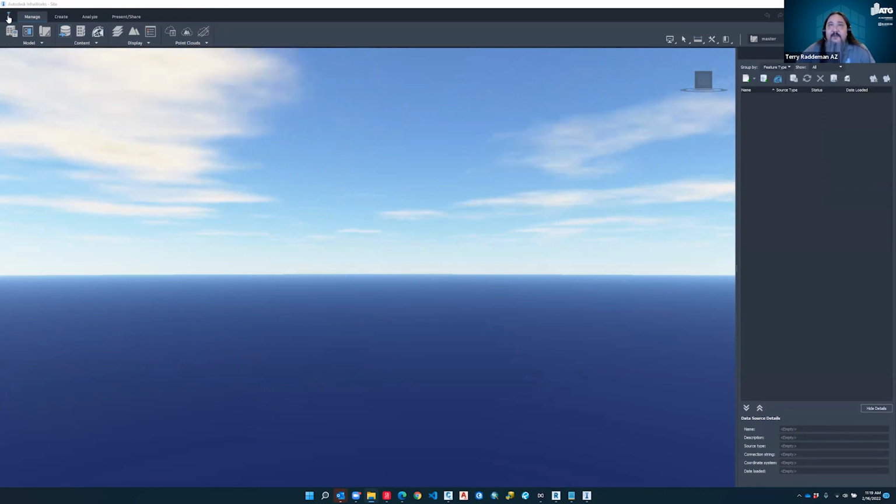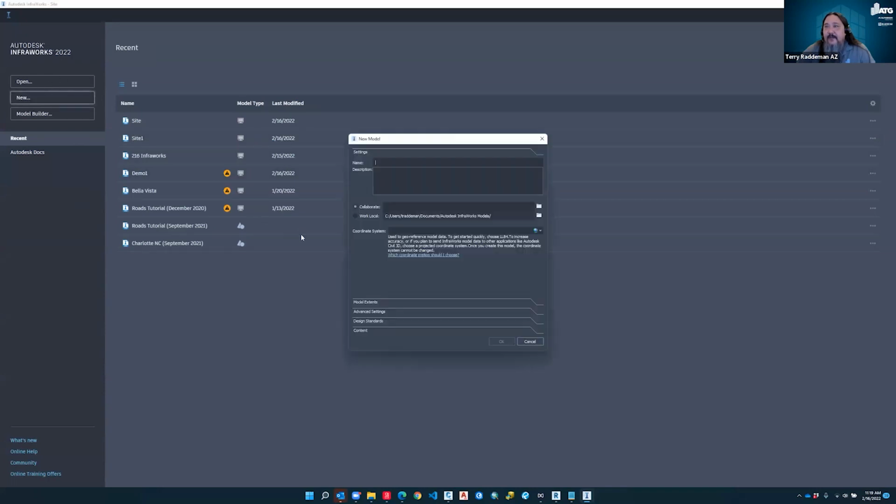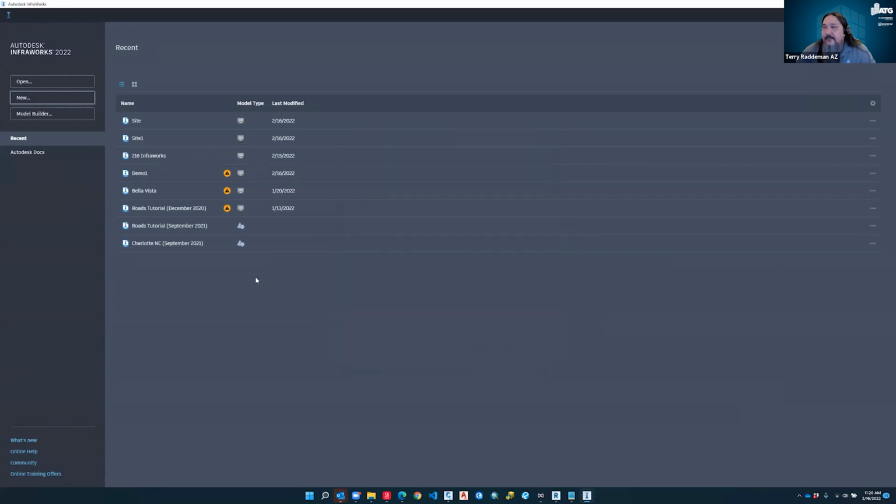And that is not wanting to work. So I'm going to go and create a new model. Here's UTM zone here. Get that to work.